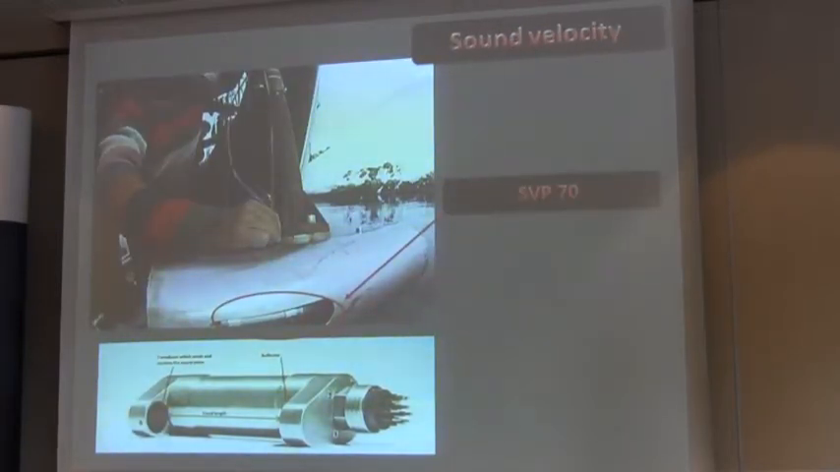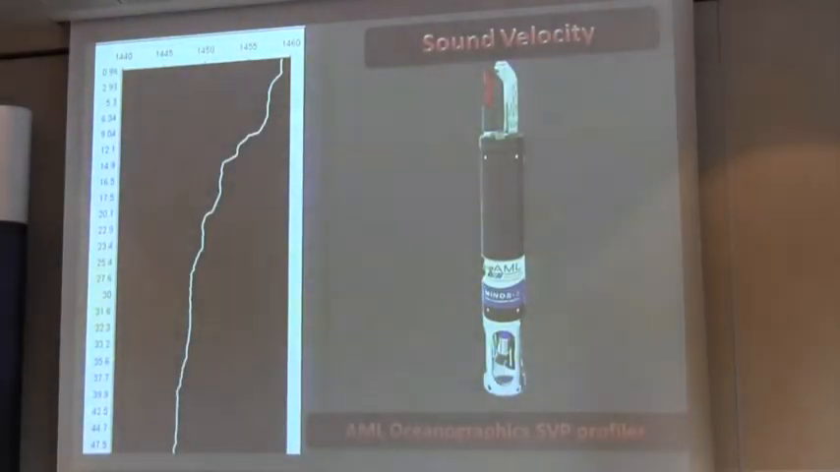So this is the SVP just for beam forming, protected by a shield in front of the bracket. And we also have an AML for real-time SVP. To be sure that the beam transmission in the water is good, we make as many sound profiles as possible: beginning, middle, and the end. All the time we put in PDS 2000 the real-time sound speed.